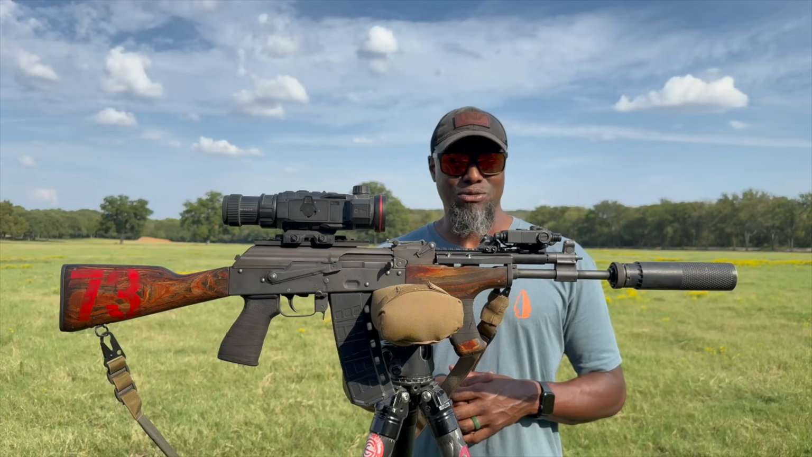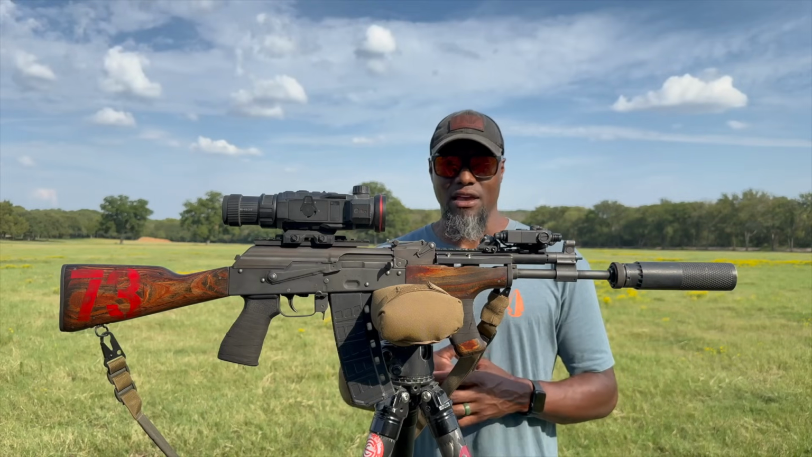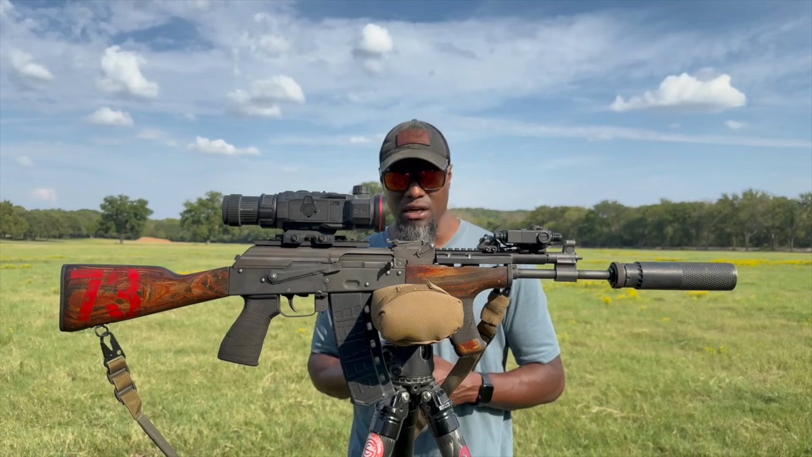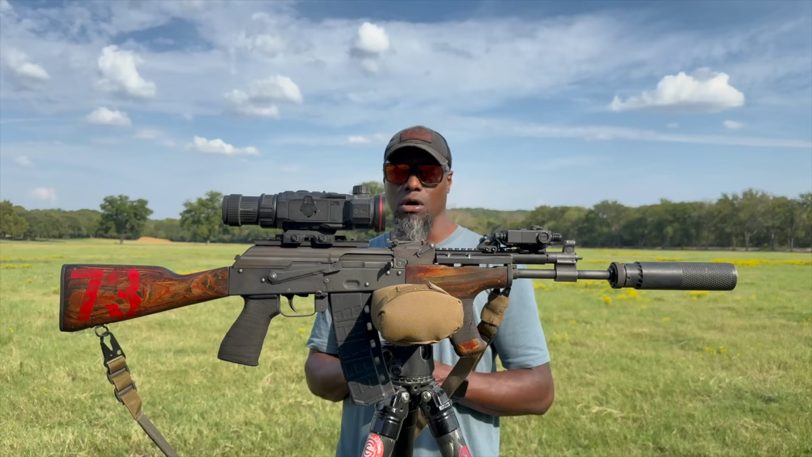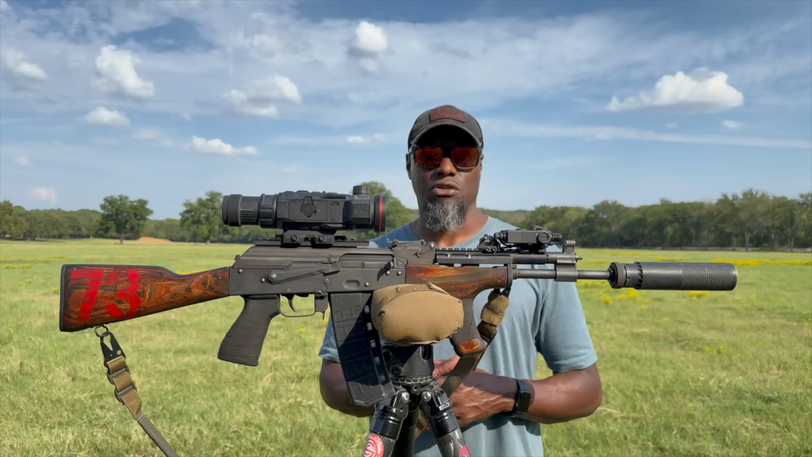I got to share some kills with you guys. Again, it's not something that I would choose over my ARs or my bolt guns, but it does ride with me. It rides in the back of the buggy. It gets exposed to all the rain and the moisture and the mud and the dust, and it just runs. But if I come up on a solo boar, or there's just a sow moping around, I'm gonna walk up with this rig and I'm gonna shoot him.